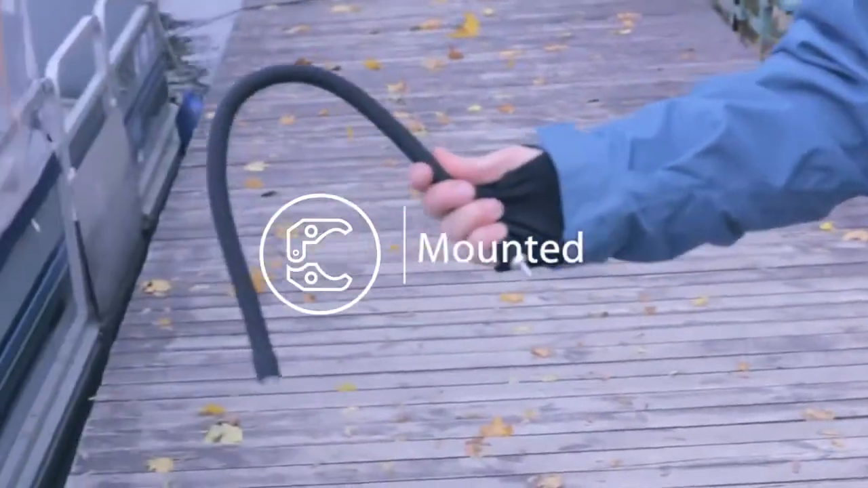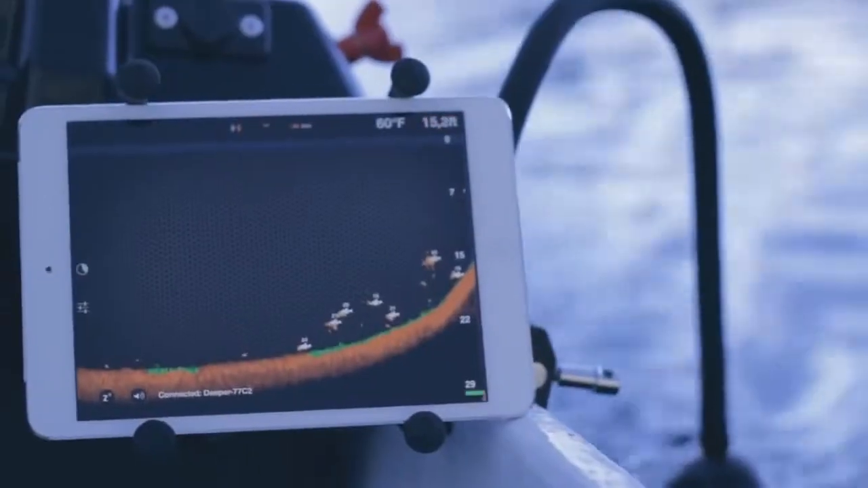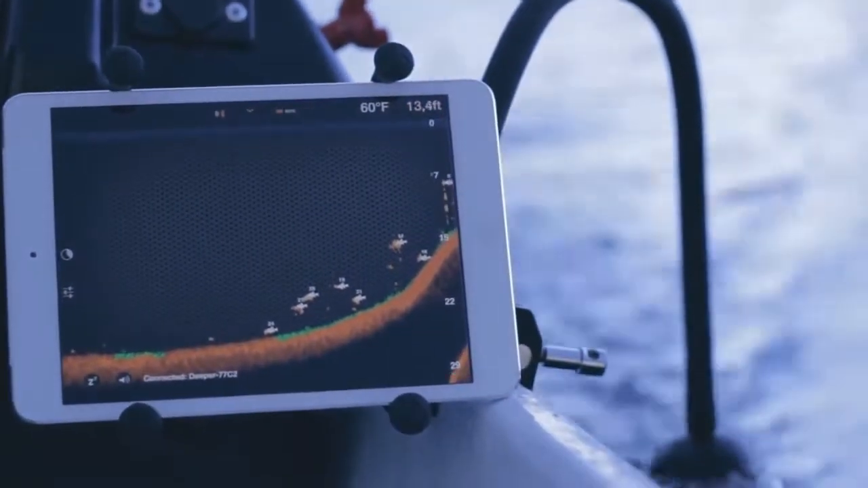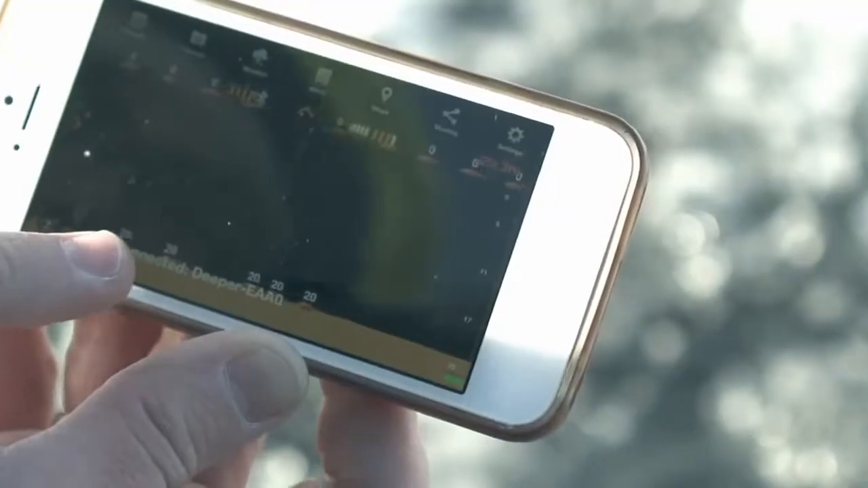Flexible arm mounting for boats and kayaks. No special installation is required. Just screw Deeper to the flexible arm mount and then attach to your boat with a clamp. 10 seconds and you're ready to go. Ice fishing. Drill a hole in the ice, drop Deeper into the water, and launch the application.